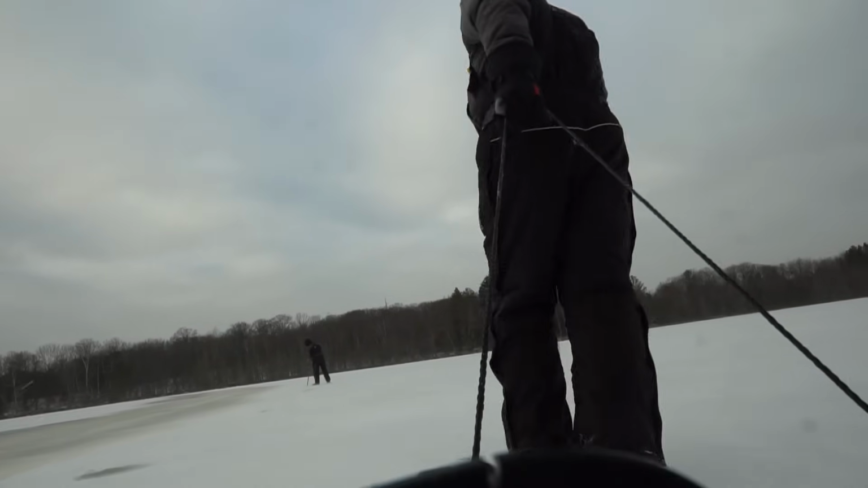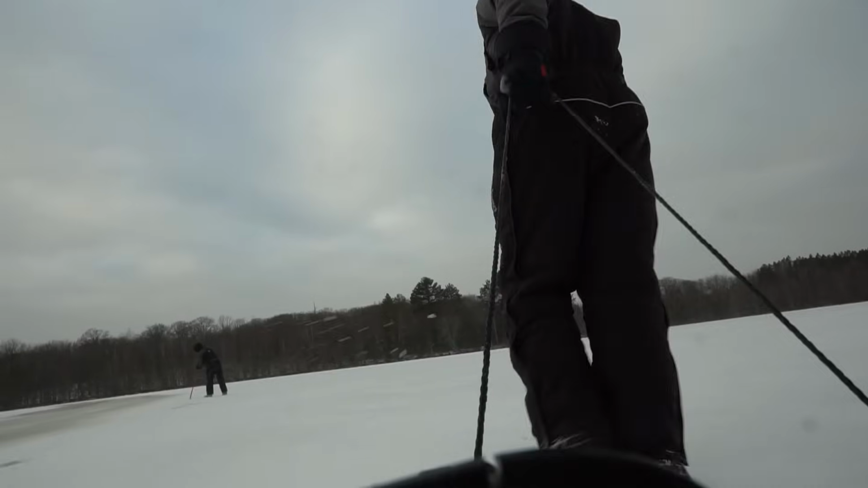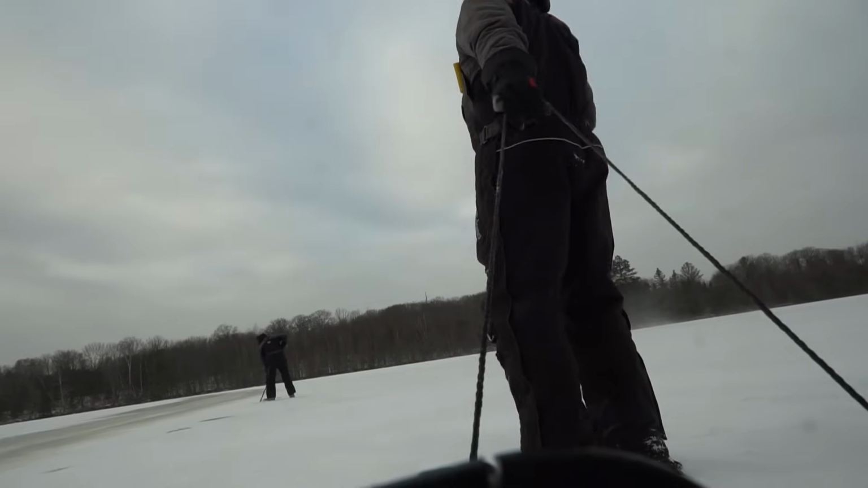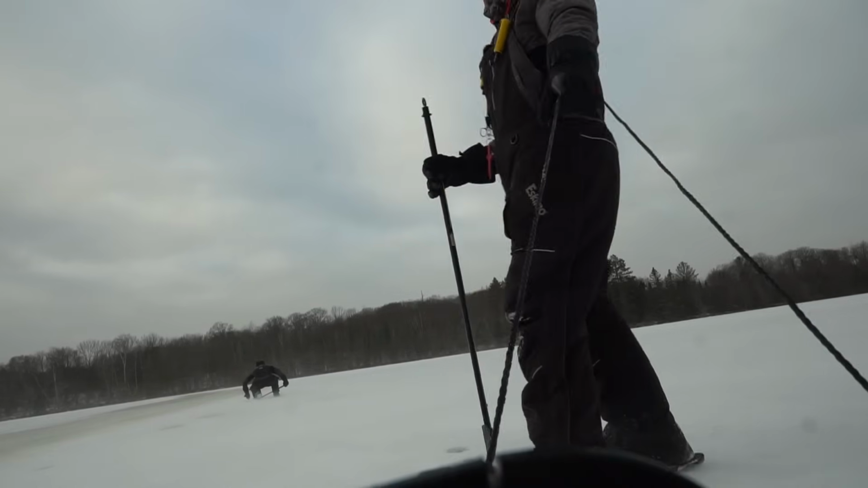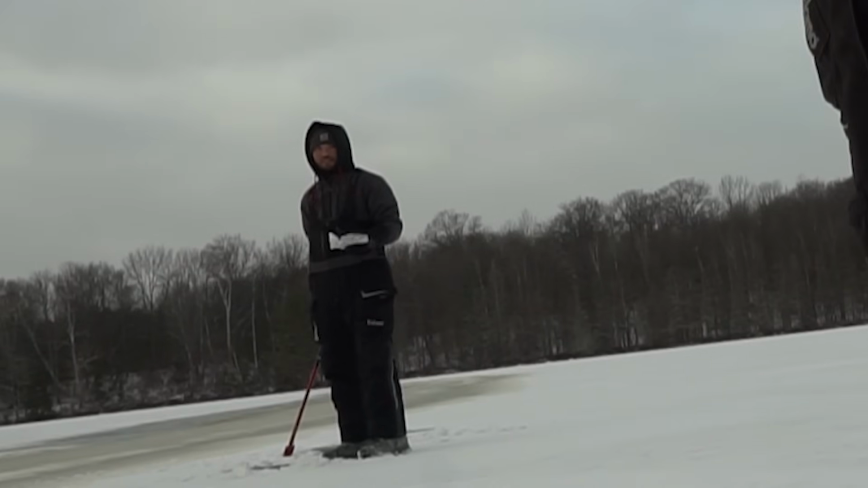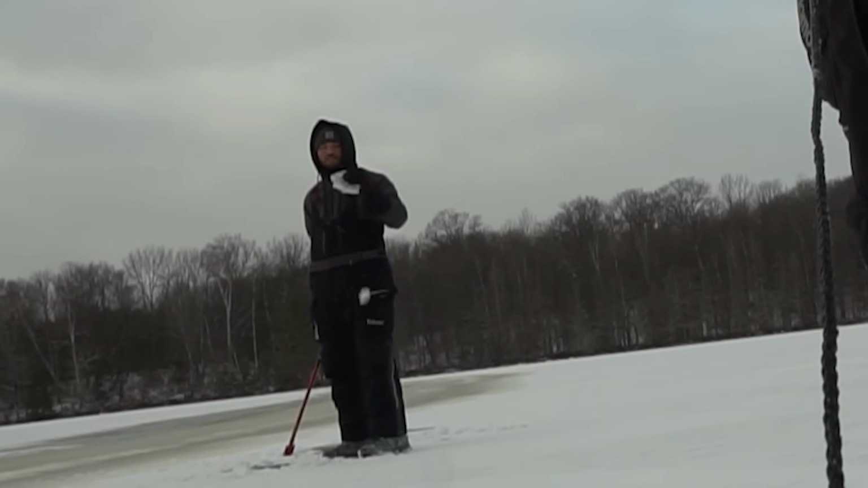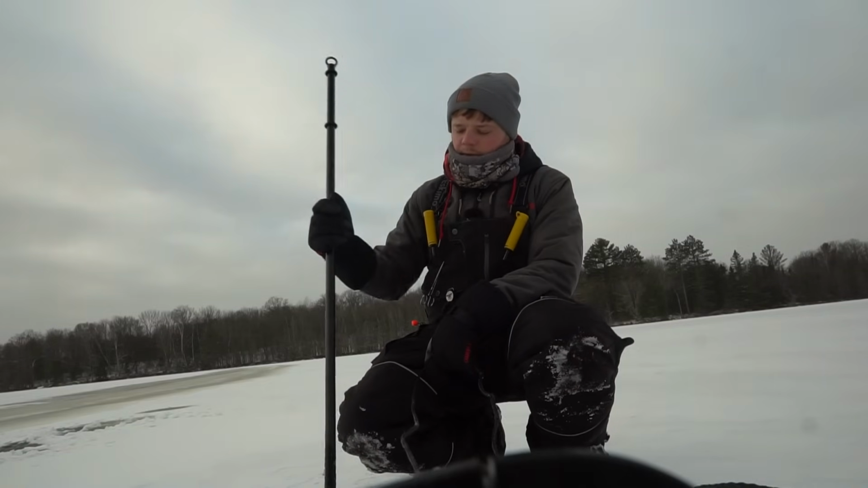I mean, it's thick enough, but it could be thicker. Like right here, I barely go through in one hit, which is pretty good. That's hard, clear ice though.